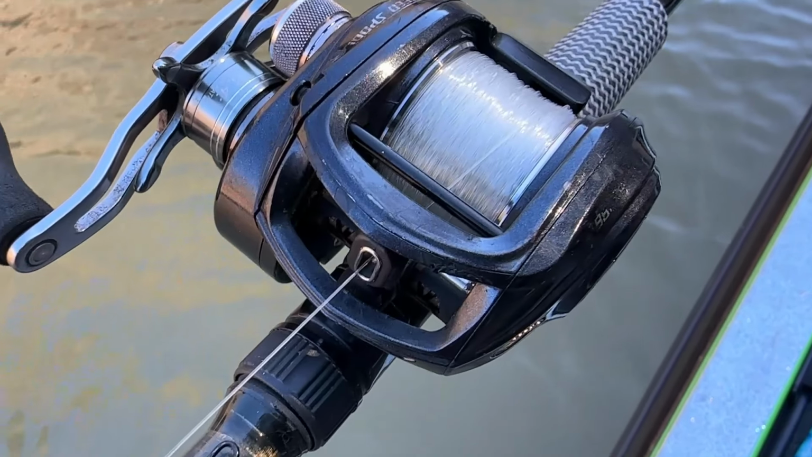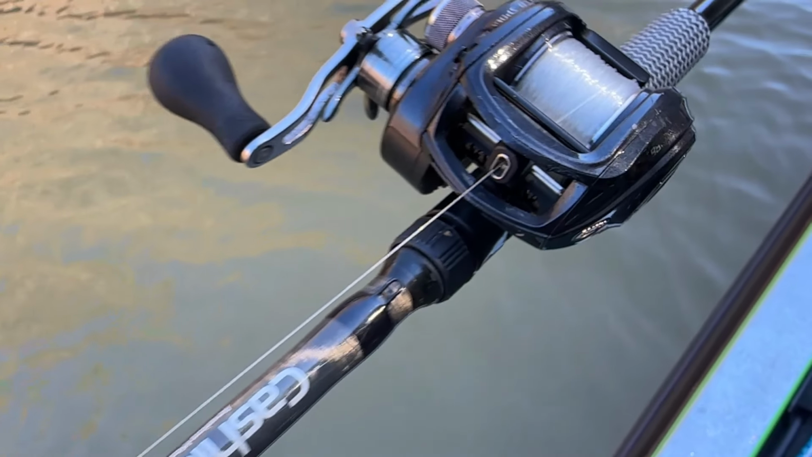Now, the line that I've got on here, I've actually got Cannon Fluoro, which is their co-poly, because it does have a little more stretch, but it is still very invisible. This is actually 18-pound Cannon Fluoro.